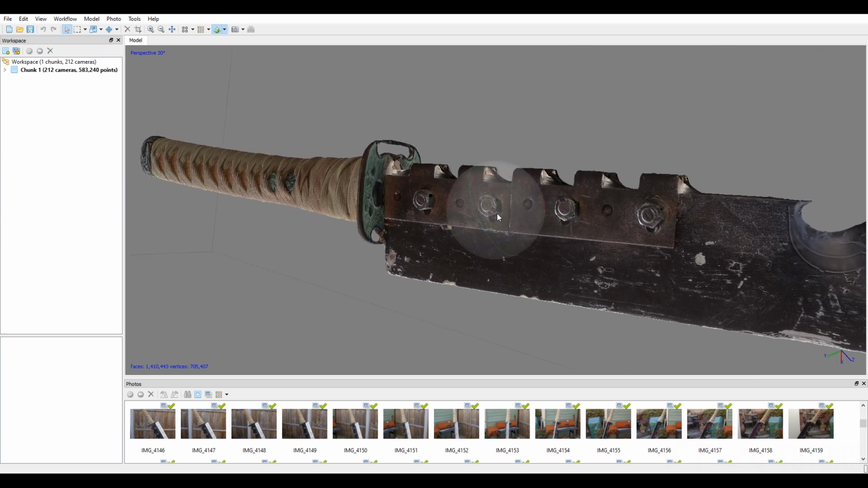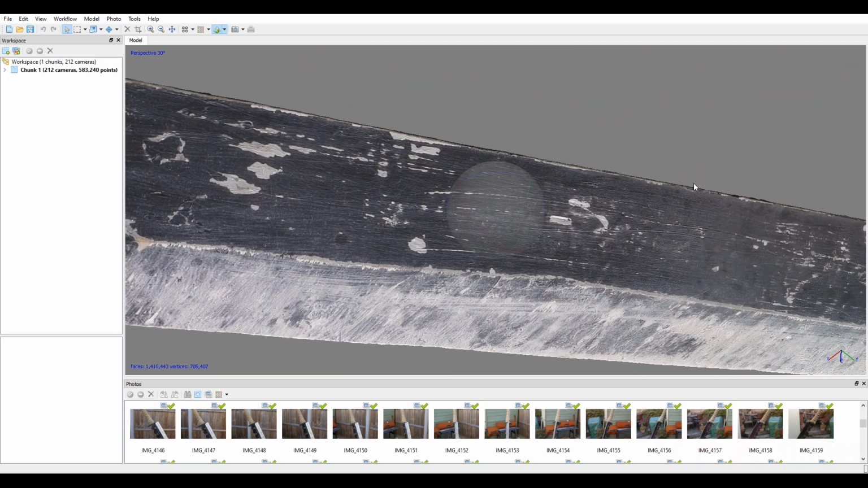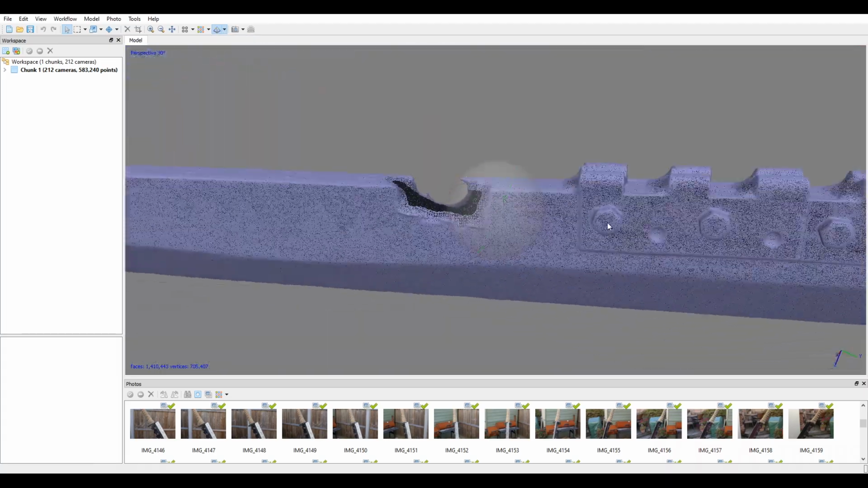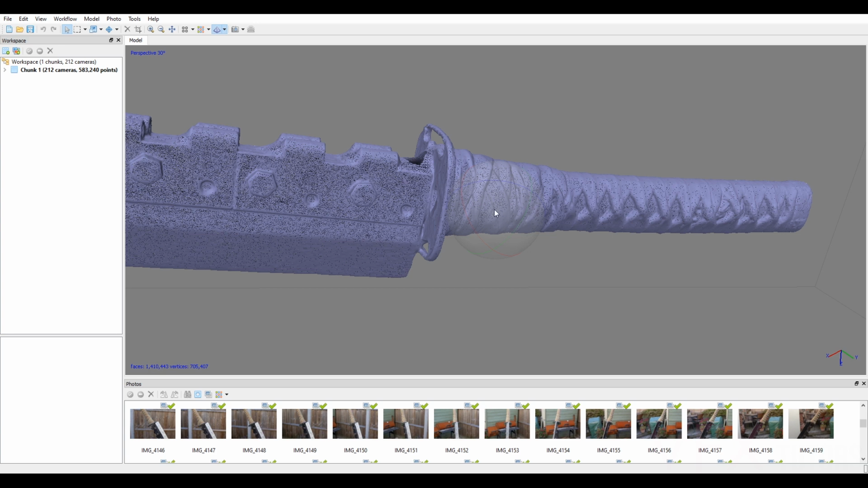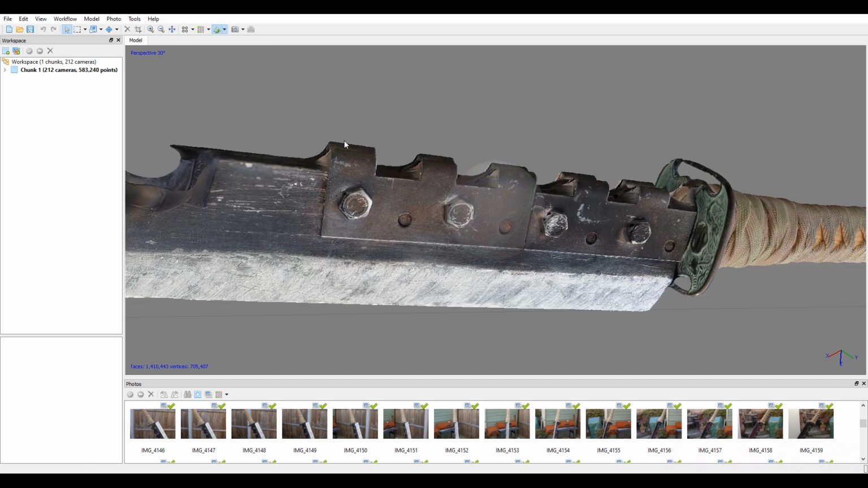But yeah, we're pretty much done. All we now need to do is export this, and because if we go model wireframe, we can see that this is a super high-res mesh, and we ideally want to remodel this, then reproject our textures. So it's a much cleaner model. So let's go back to our textured.